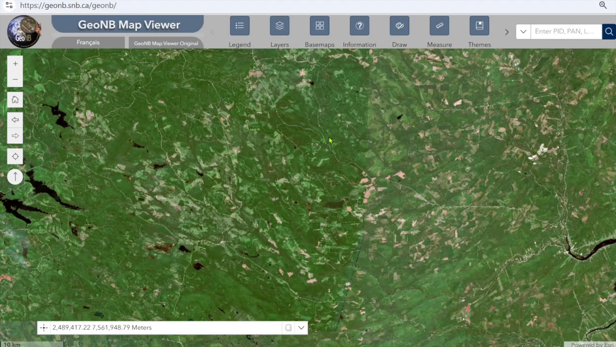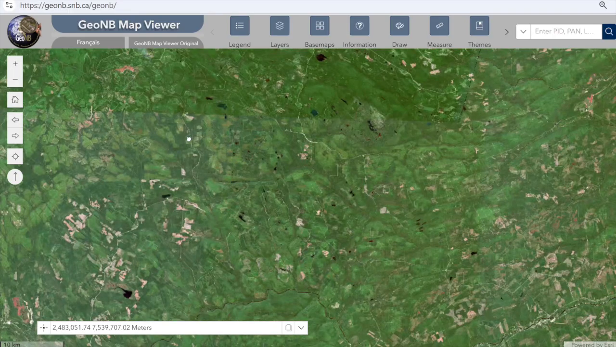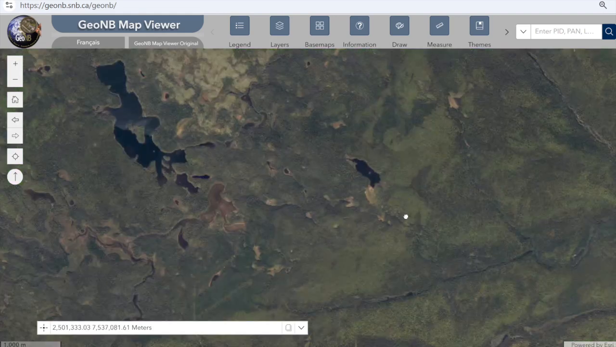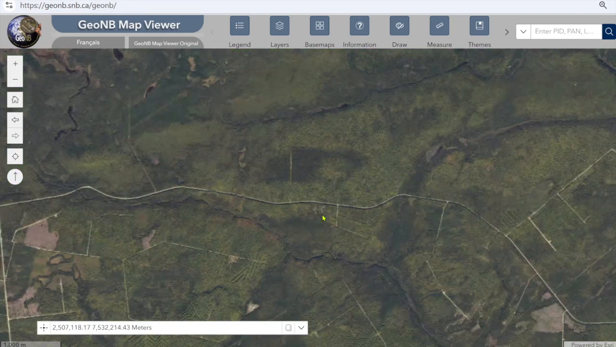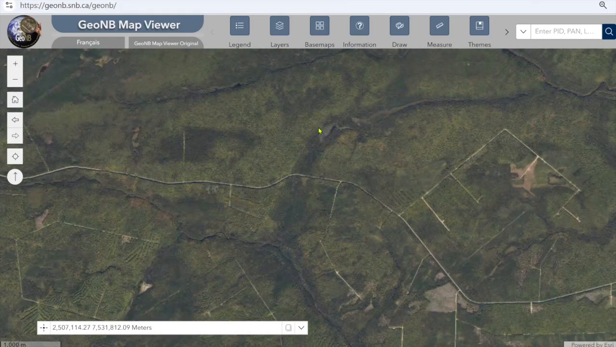But if I'm looking at an area, so I'm going to just do this. These trousers are too far up. There we go. So there's the Kennedys, one of the Kennedys. If I look at an area like this, this is the Plaster Rock Highway, and there's a number of different features that I see here. So I see a brook here. This is actually Quigley Brook.